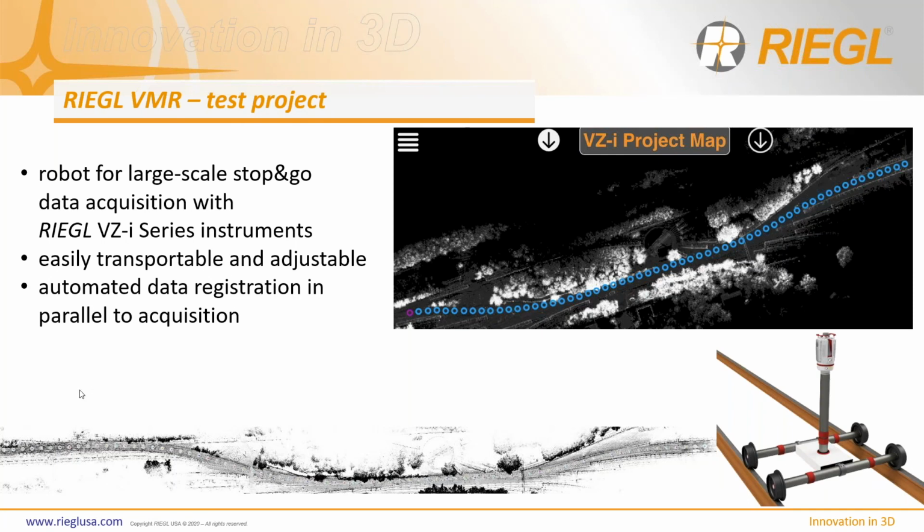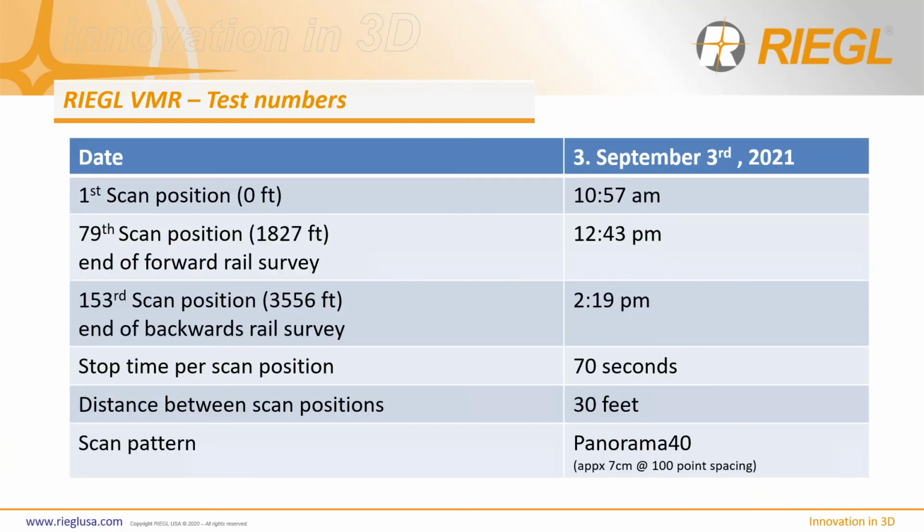And on this project, here are some attributes of the project. At the first scan position, it was approximately 11 o'clock. And then just under 2 hours later, we were able to cover 1,827 feet of track, and that's at the 79th scan position. And then another 2 hours, you can see now we're at 3,556 feet. So within 4 hours, we can cover easily 3/4 of a mile of track, and completely autonomous.